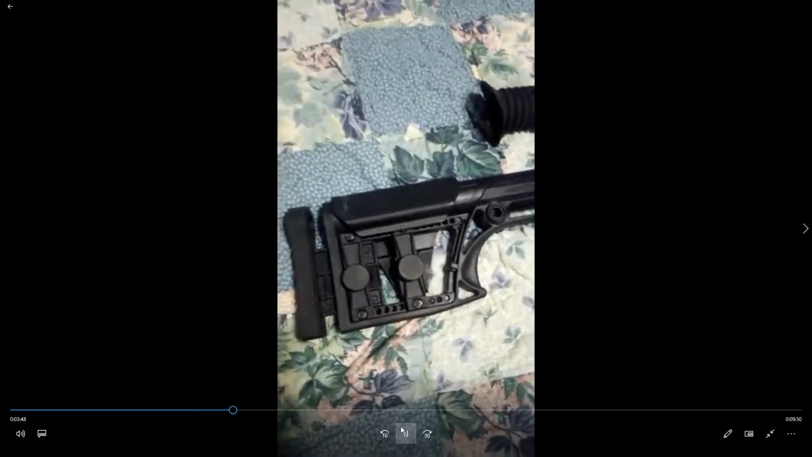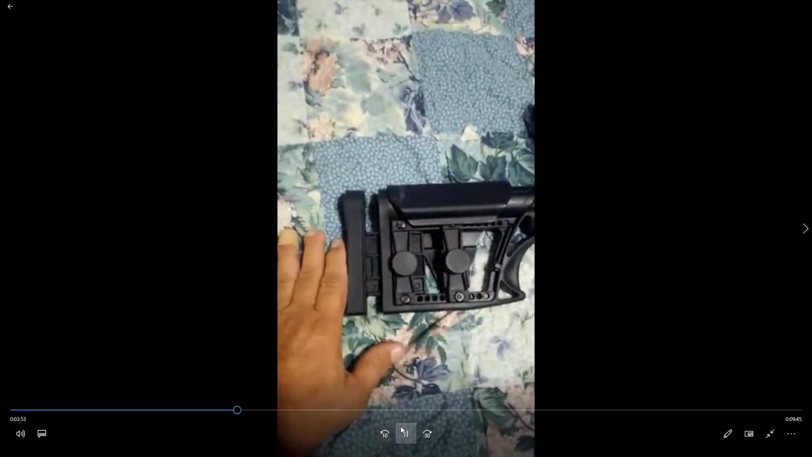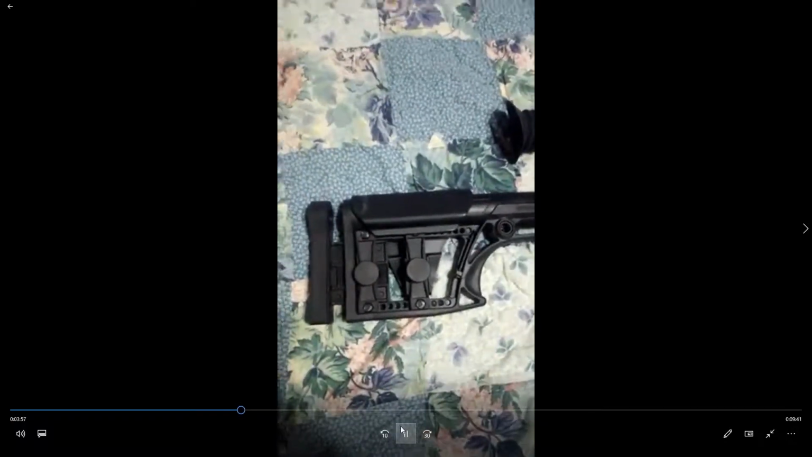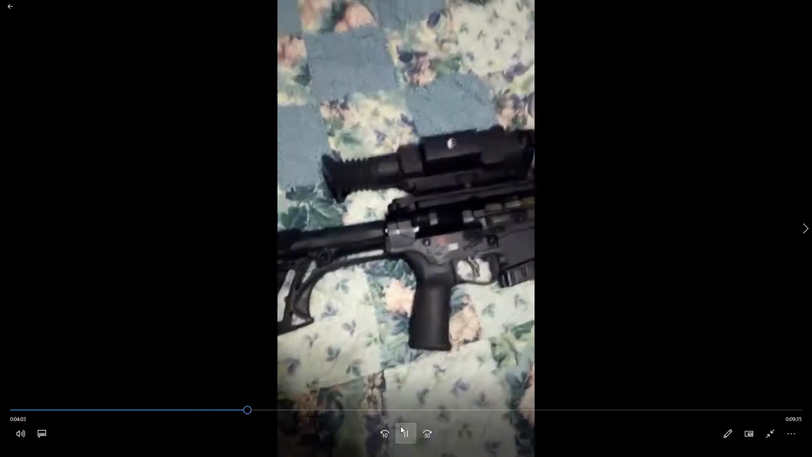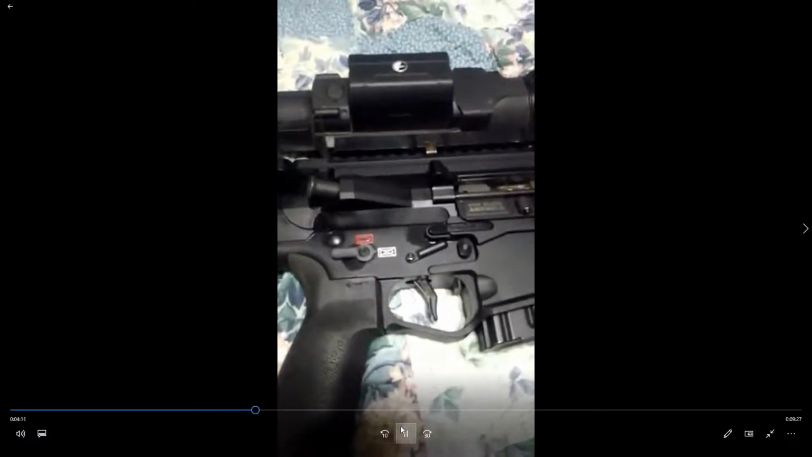stock on it here. This thing is adjustable. You adjust it for the length. The cheek piece comes up. I don't really use that much. I did adjust it for the length because I'm not really a little bitty feller. Also, you're going to find that POF comes with some features that most guns don't.